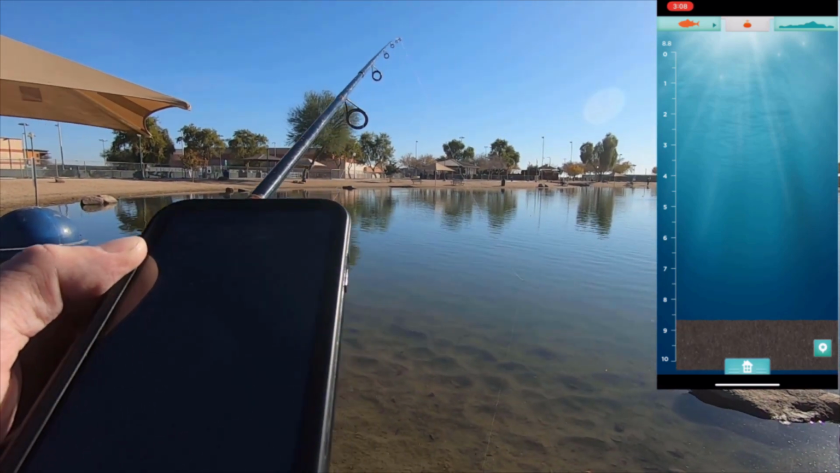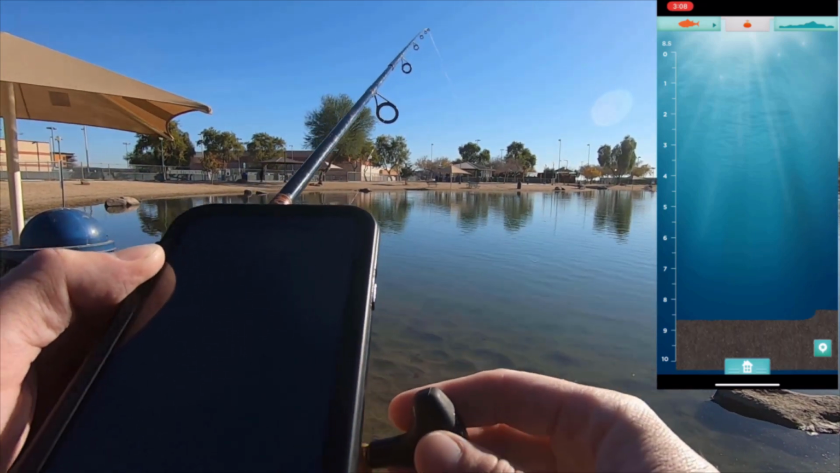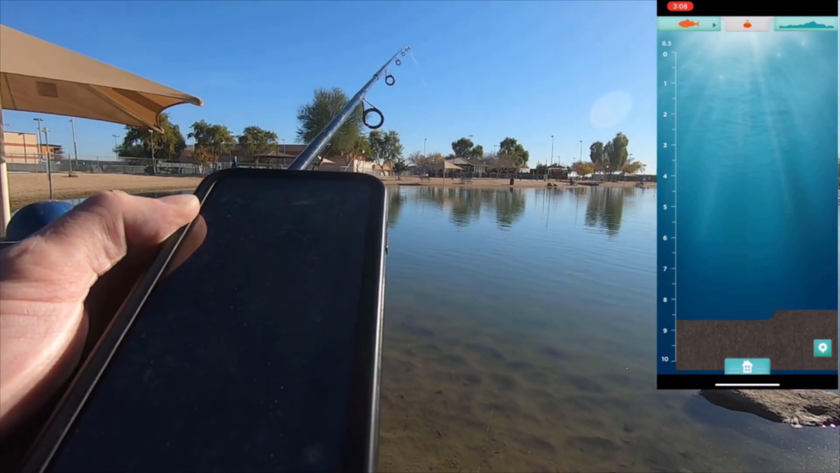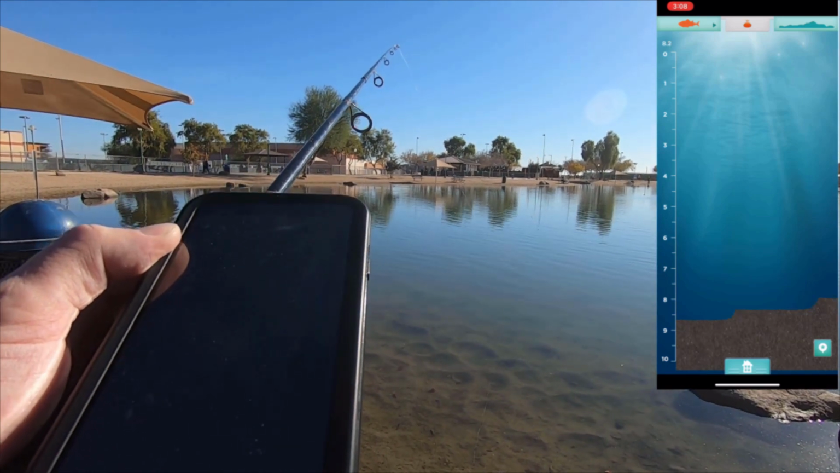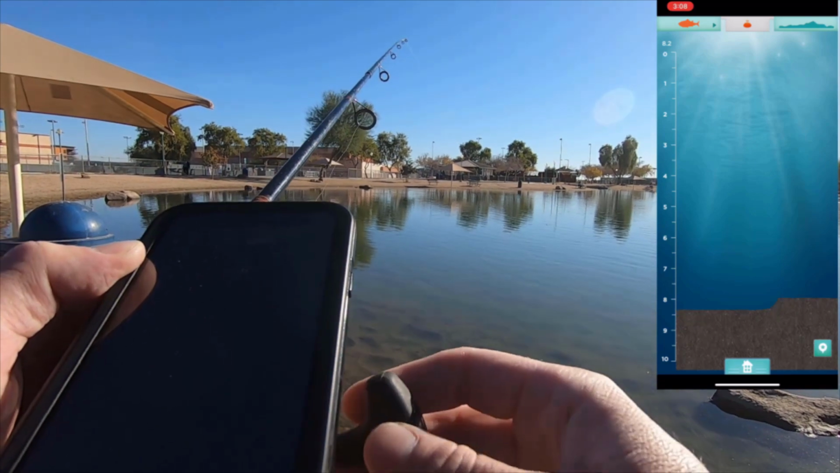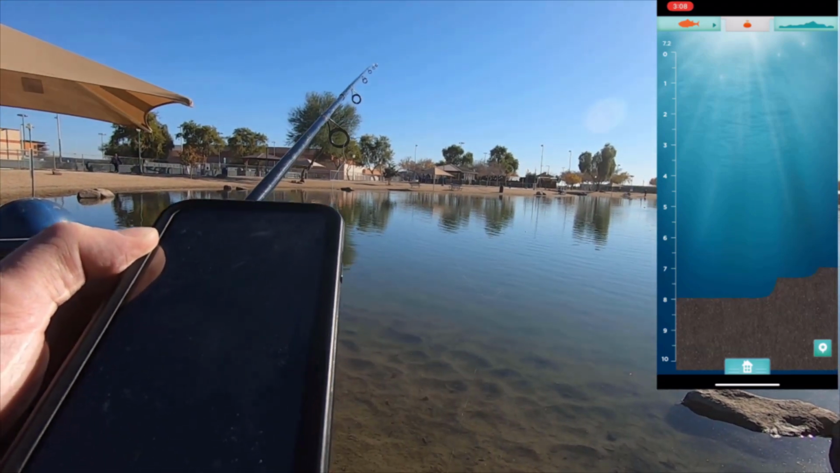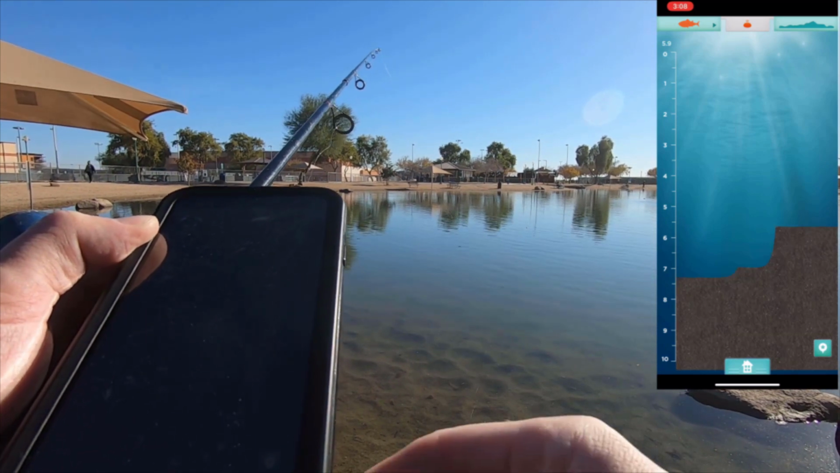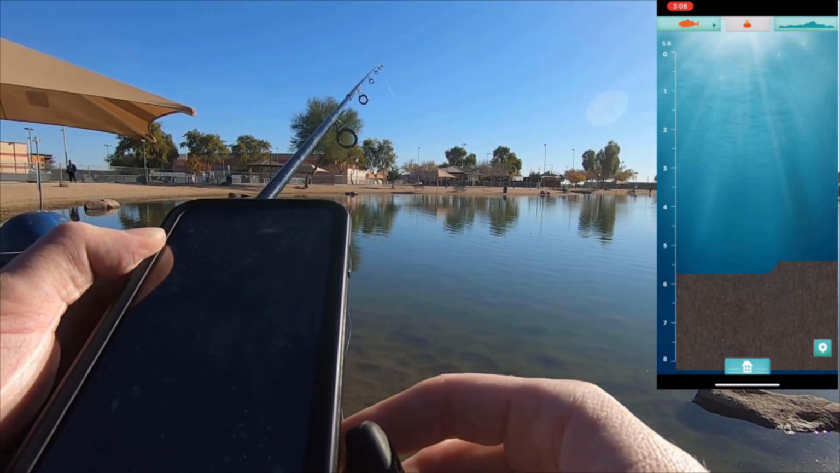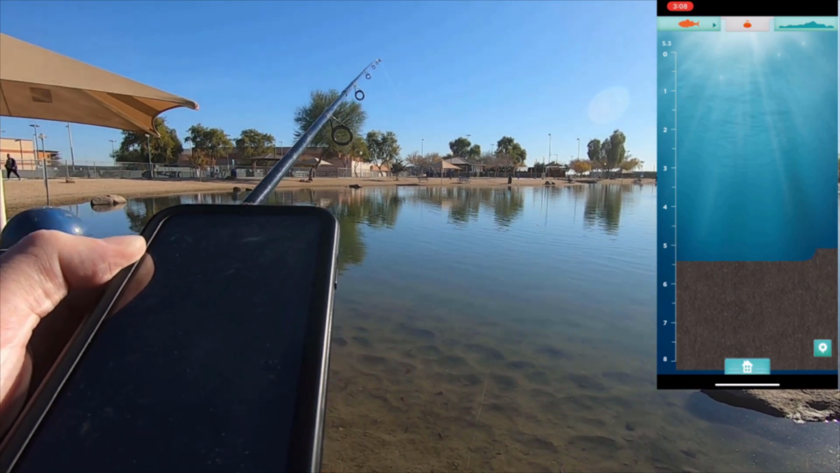See if it picks up a fish. So there's some fish real close to shore. So yeah, it's getting shallower as I reel in. Just about 5.5 feet now.